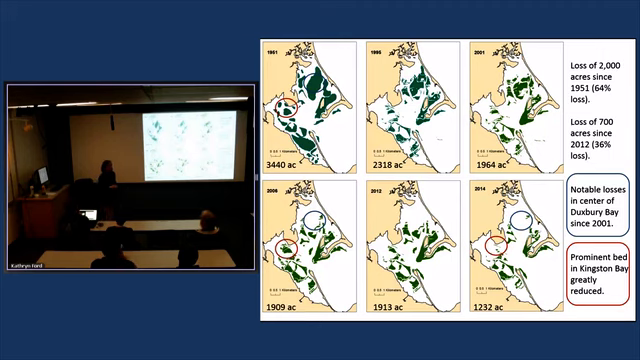Eelgrass will grow vegetatively from surrounding plants. It grows out very efficiently, actually. It's a quick growing plant. In areas where either the water quality is reduced or something else is stressing the plants in some way, it doesn't grow well. And in areas like Duxbury Bay, where the beds are gone entirely, there could be no vegetative growth, of course.